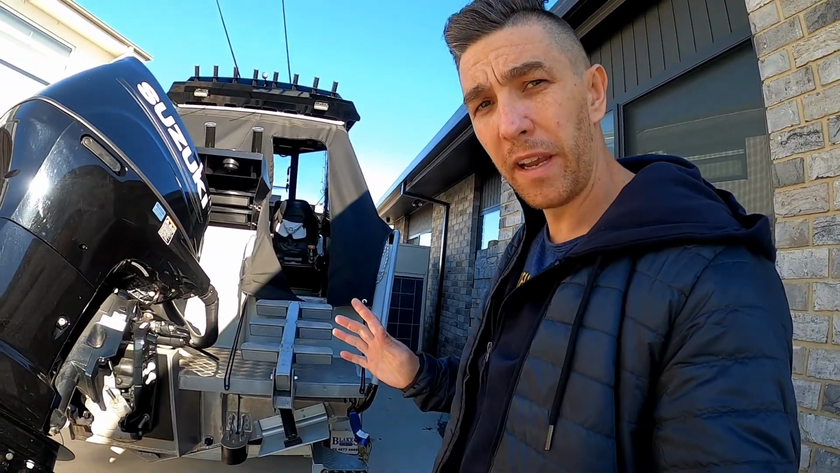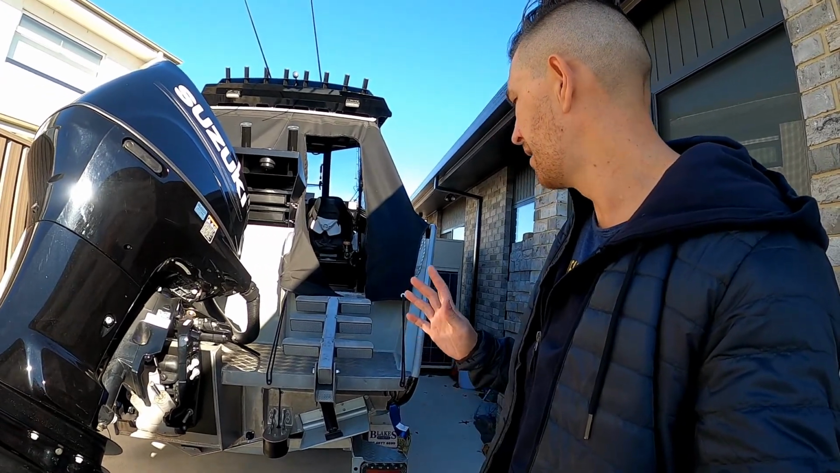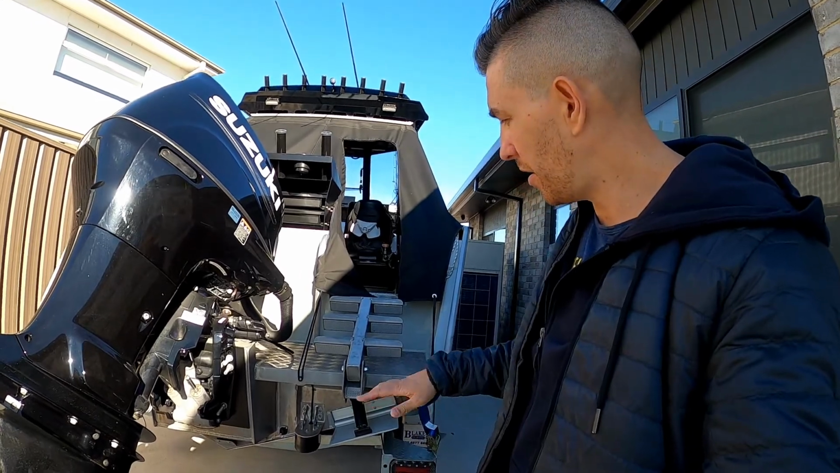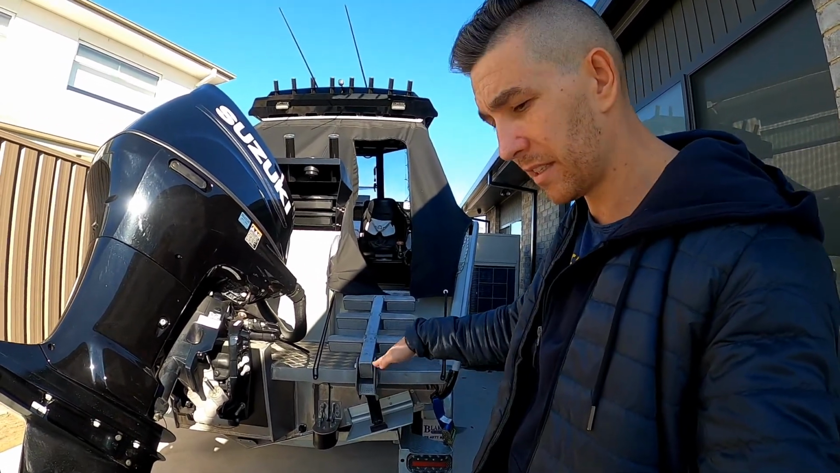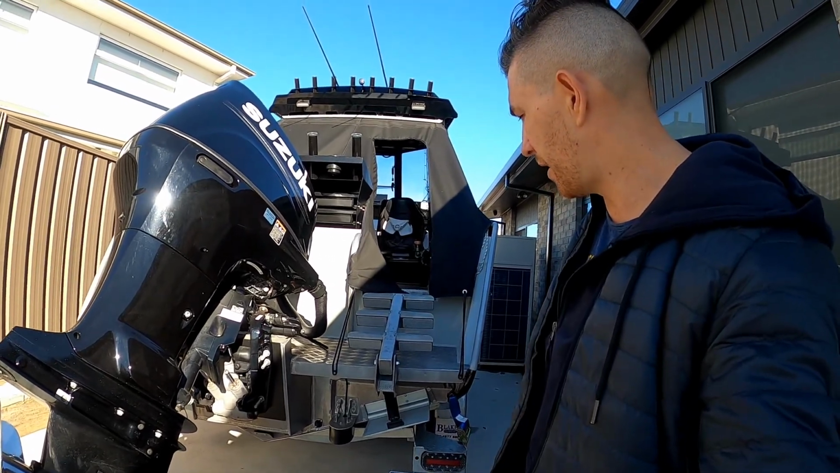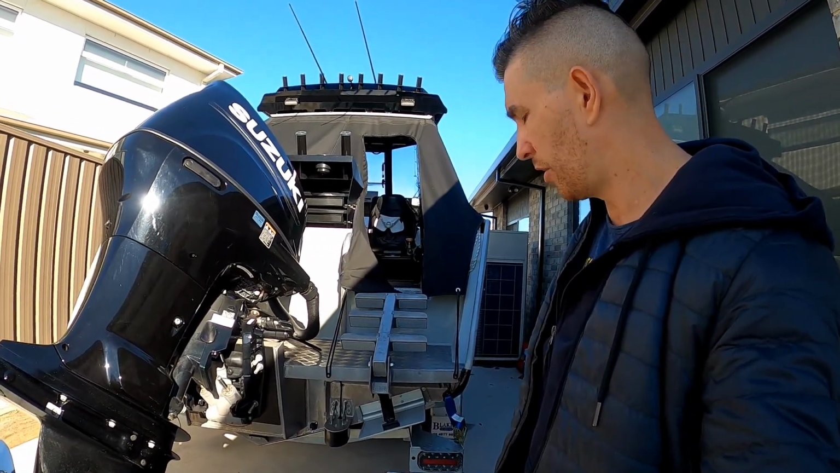Now, the chirp itself, in a nutshell, what does it do? Really simply, target separation. I can tell you hands down that the target separation on a chirp unit is substantially better than a traditional unit.